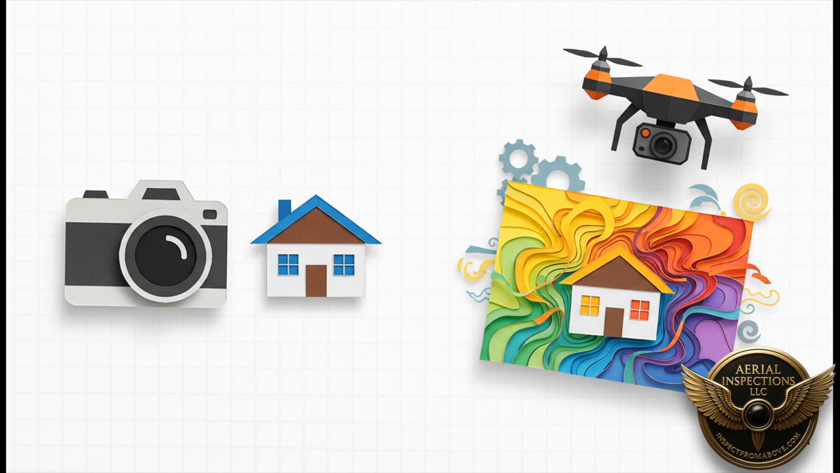It's telling a story in the language of physics, a language of emissivity and inertia and convection. And if you don't understand that language, you're just looking at colors. You're just guessing. The image itself doesn't give you the answers. It just gives you the clues.